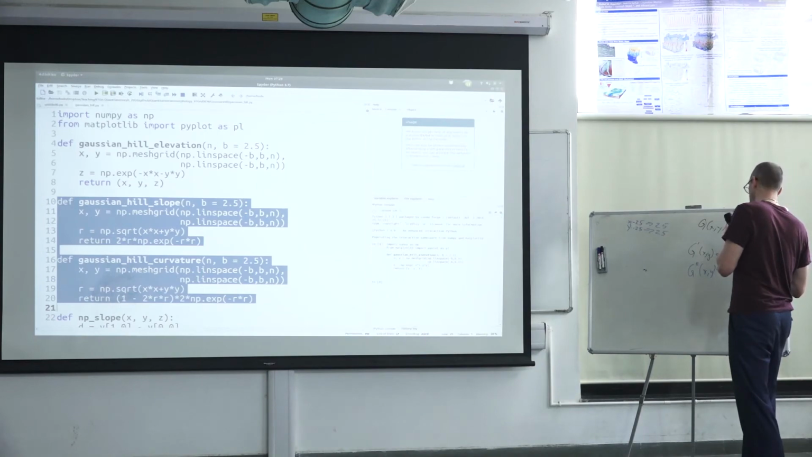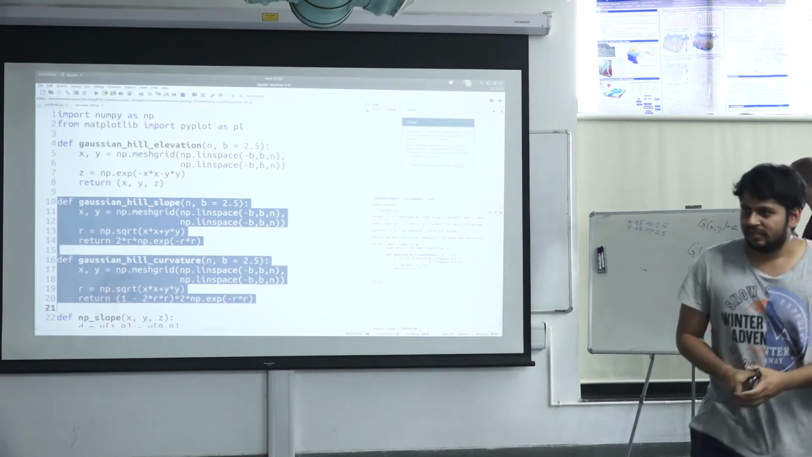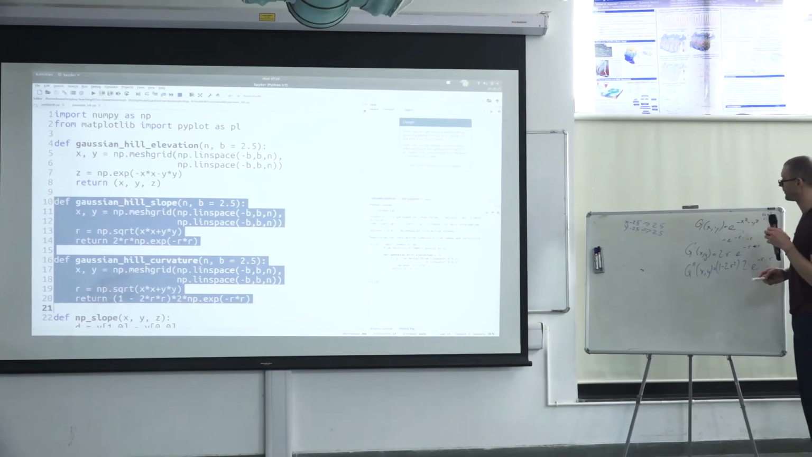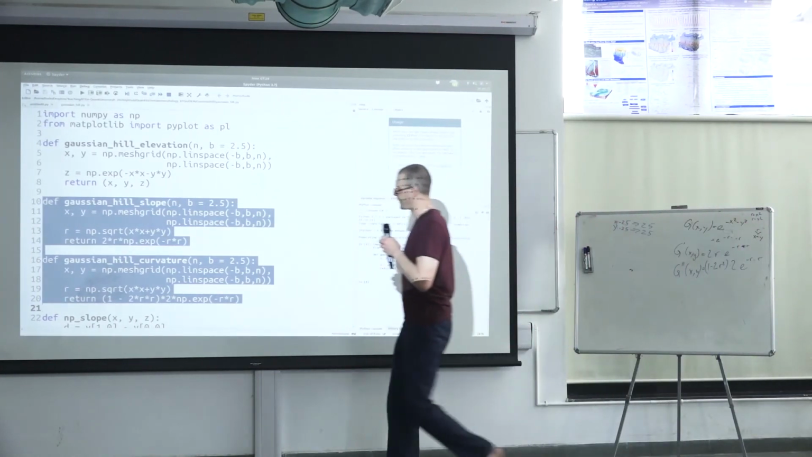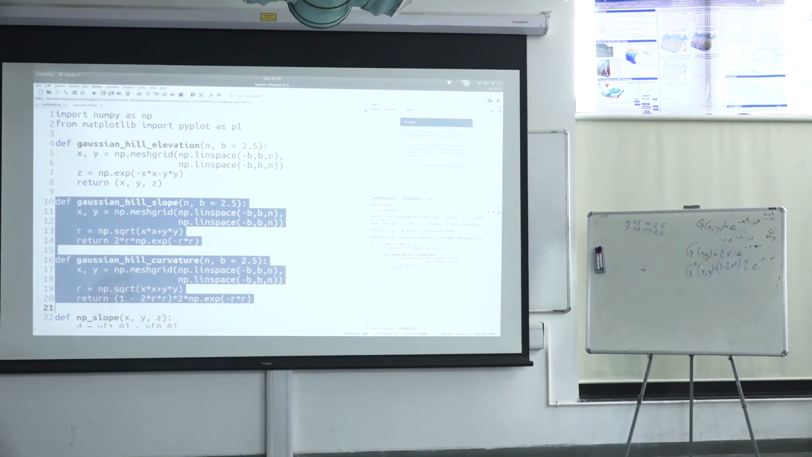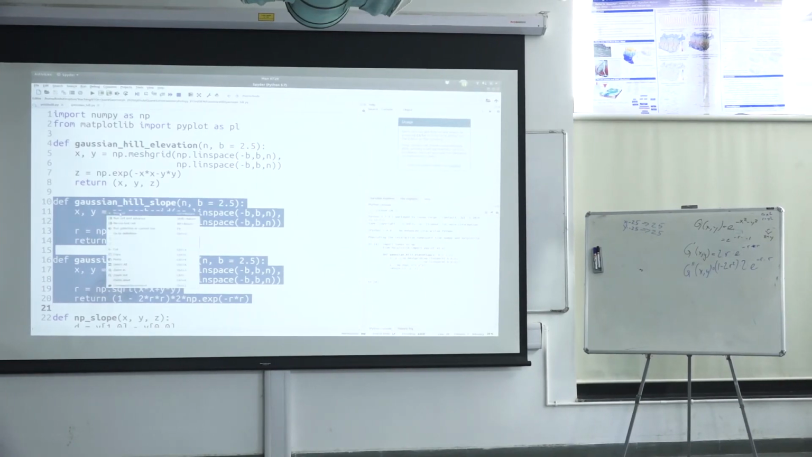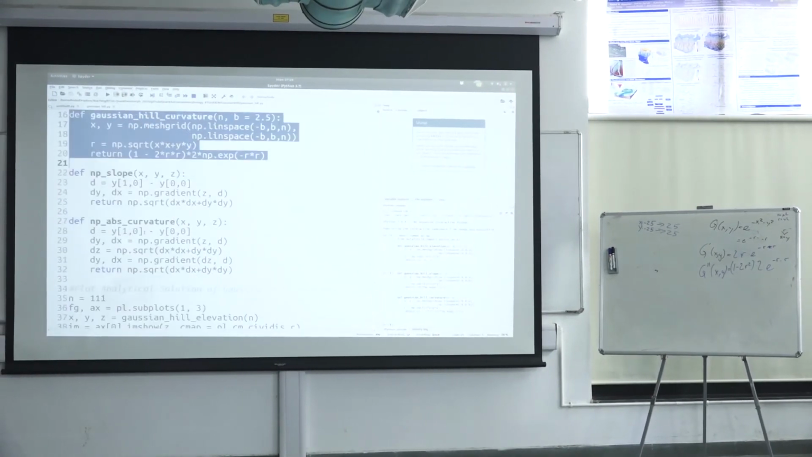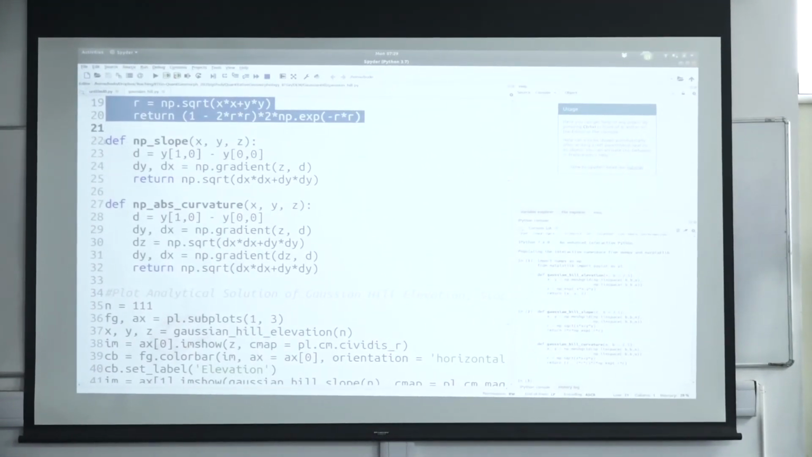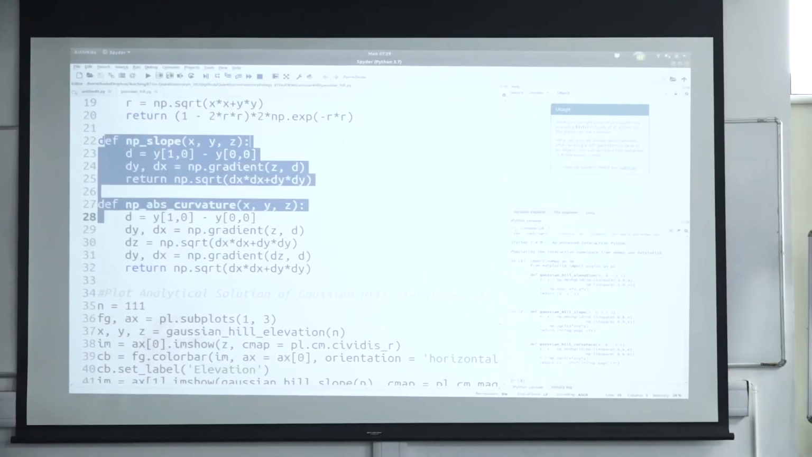So this is our analytical first order derivative and second order derivative, slope and curvature, in an analytical fashion. And now we ignore those 2 other definitions.